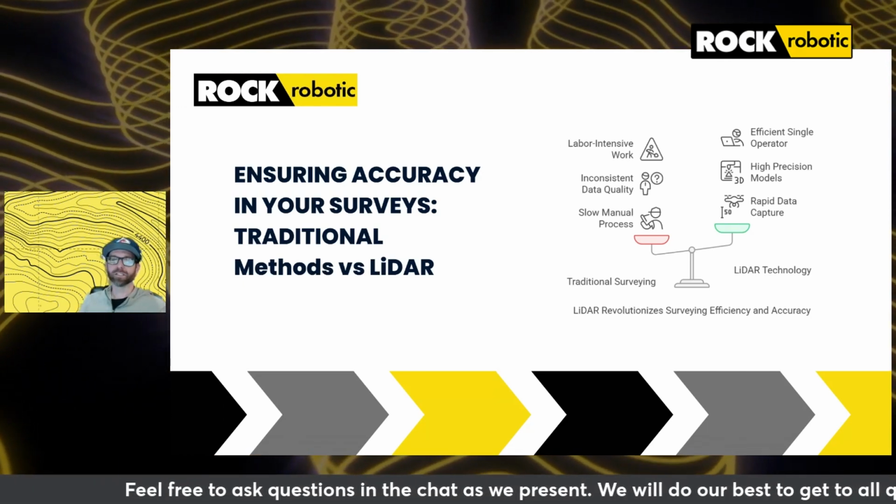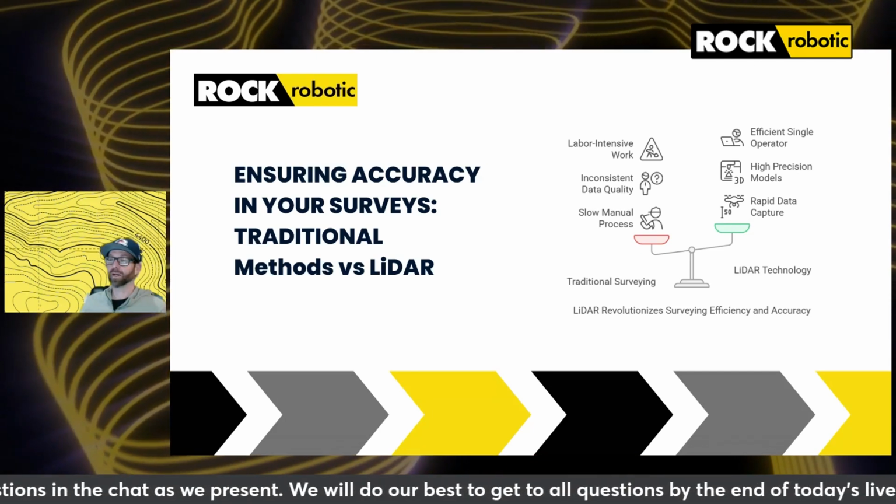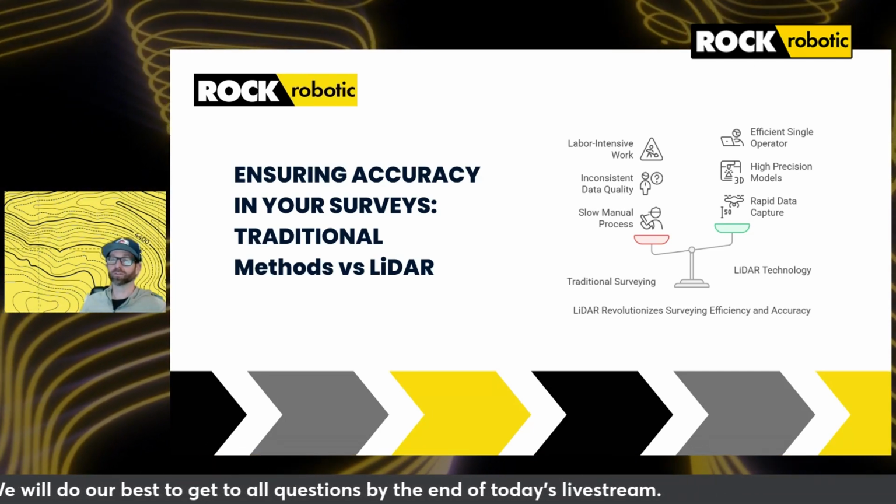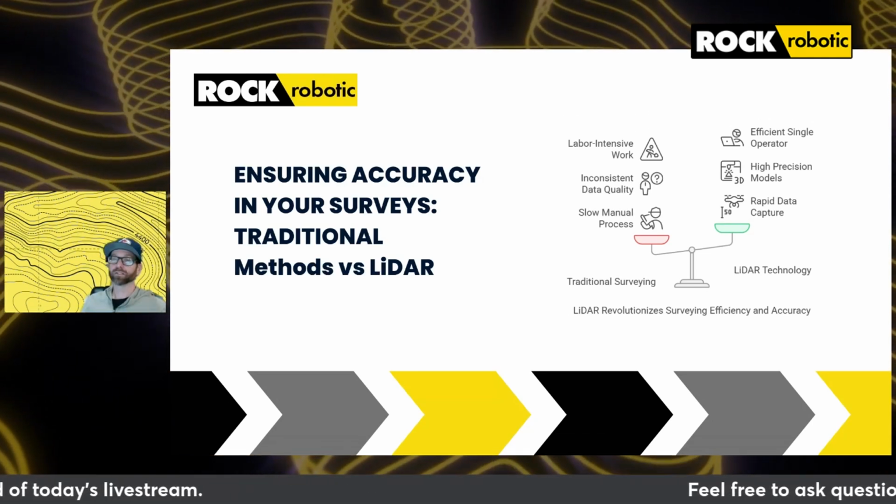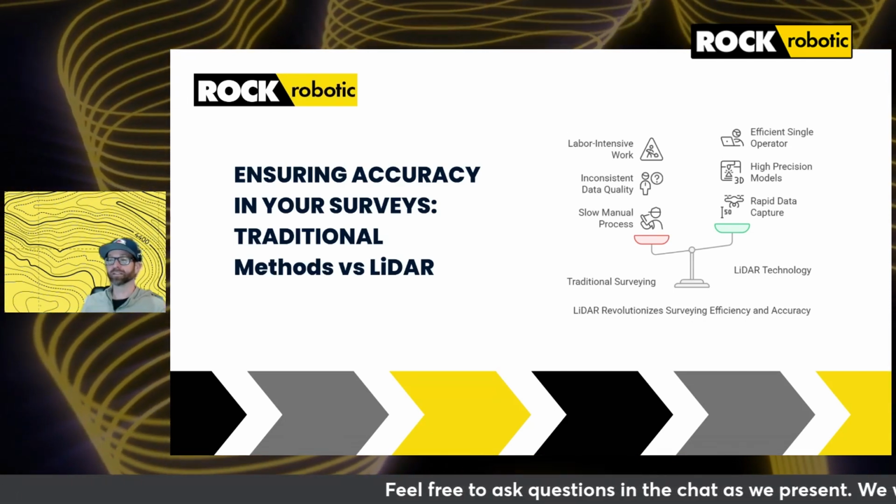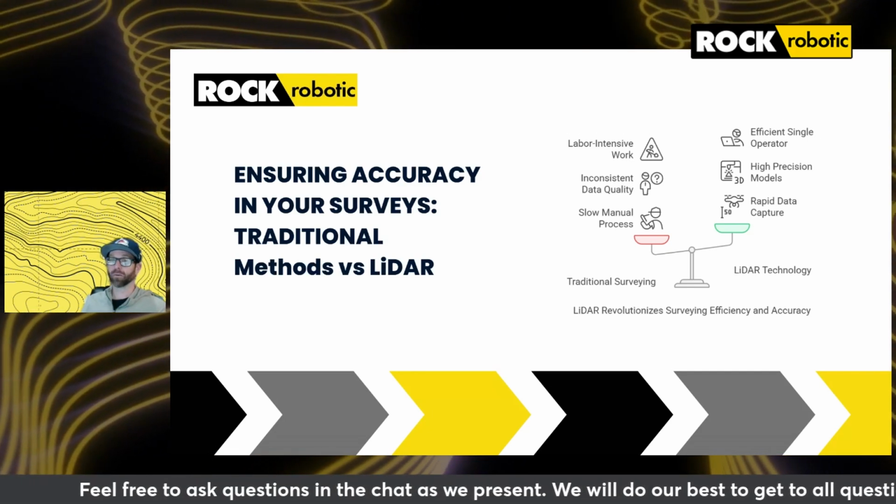For example, imagine a transportation department tasked with surveying an extensive highway network. Using traditional methods, this would involve multiple survey crews working over several weeks, manually collecting data point by point, a process prone to human error and inconsistencies. And that doesn't even get into the safety concerns of having a survey crew working on an active road or highway.